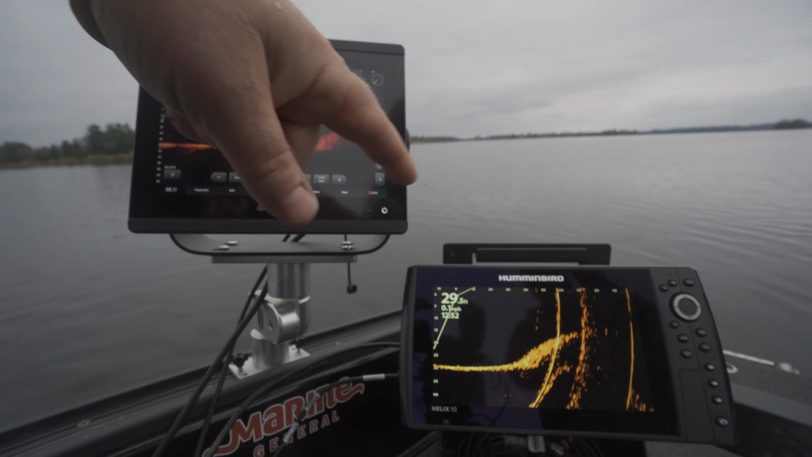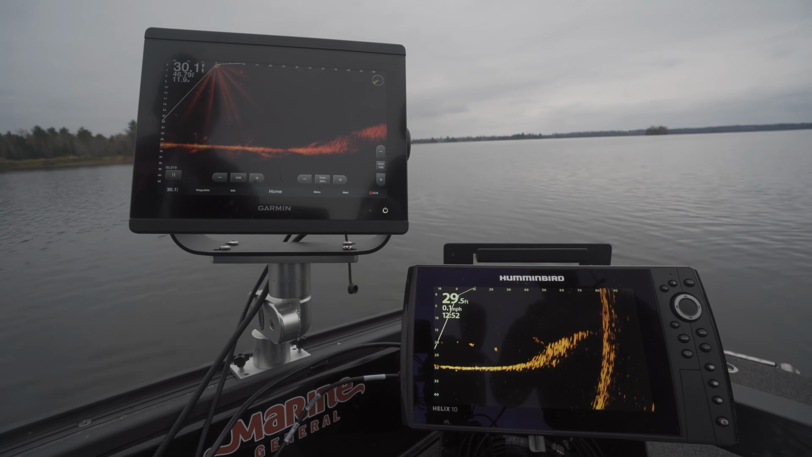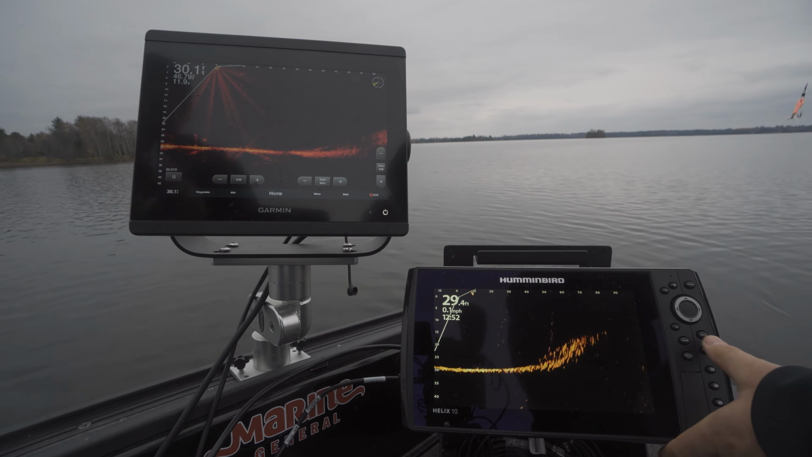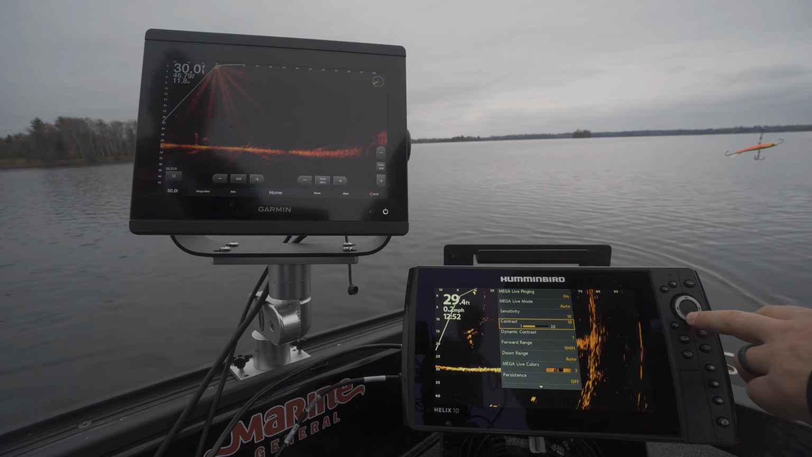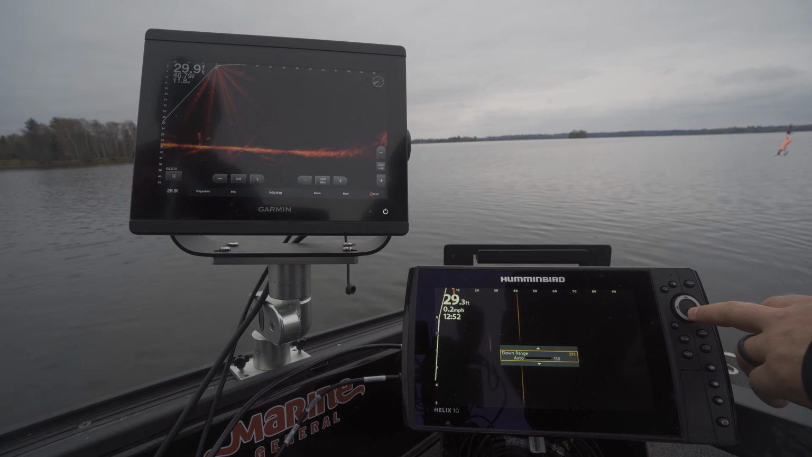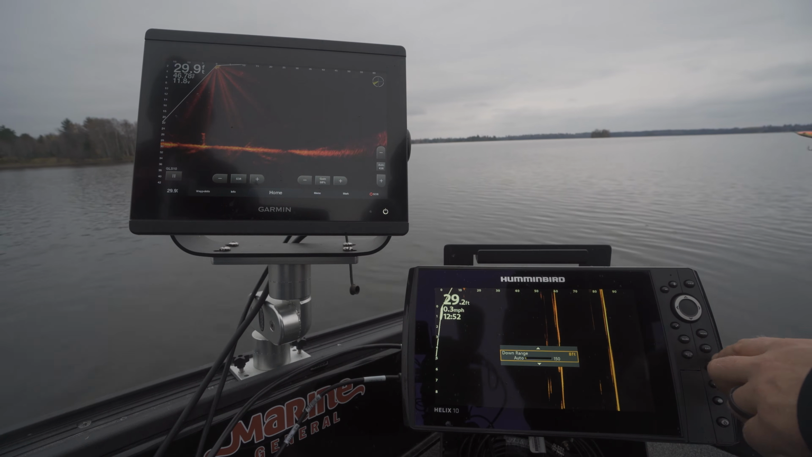Why don't you adjust it to 60 feet so it's not trying to go farther? Yeah, let's do that. Seeing how far you can see it. So go back to menu. You're in downrange.